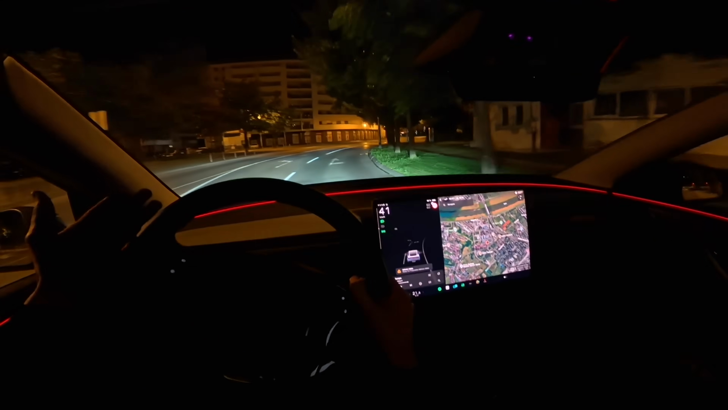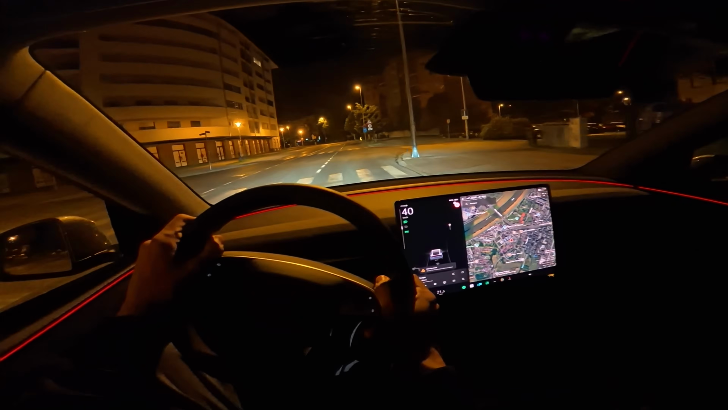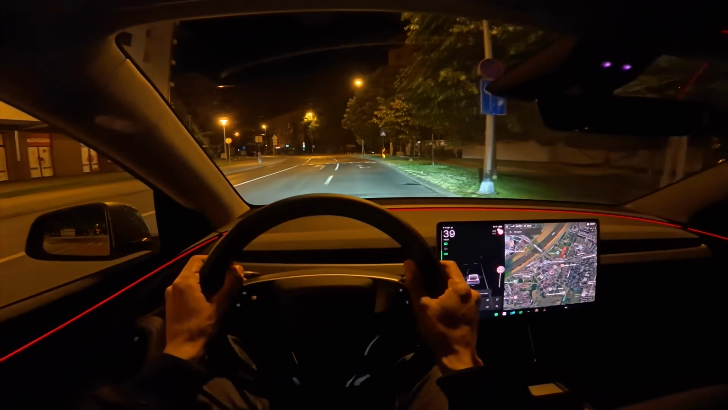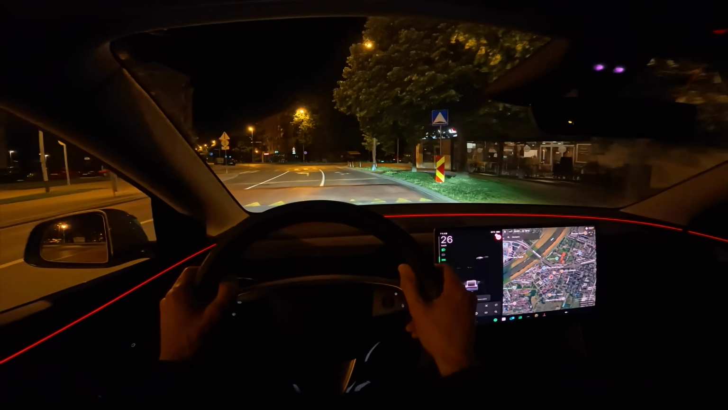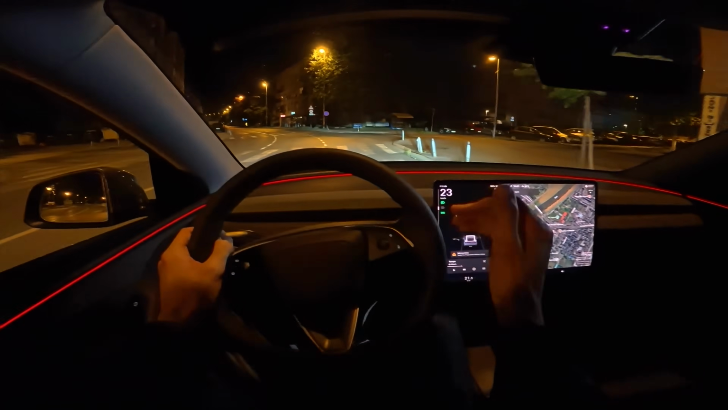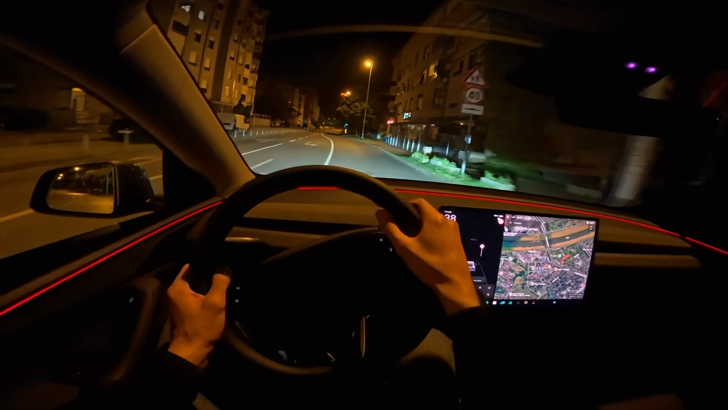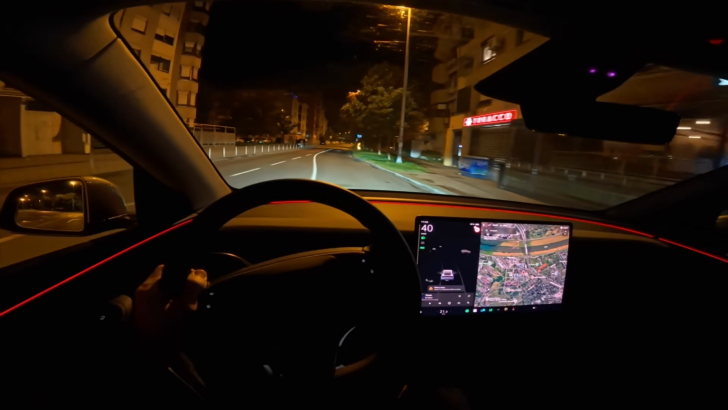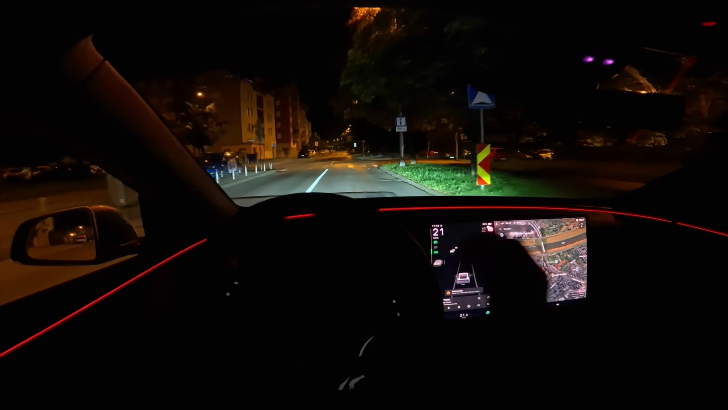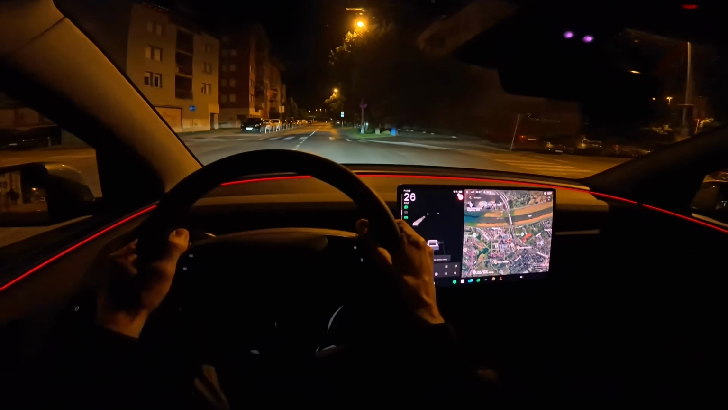You barely feel these small imperfections, and the speed bumps are super nice, even the harsher ones. But no car is perfect, of course, but very comfortable. And compared to the Legacy, which did get an upgraded suspension at the end of its life, or like midlife, it's improved a little bit more, and it's just good.